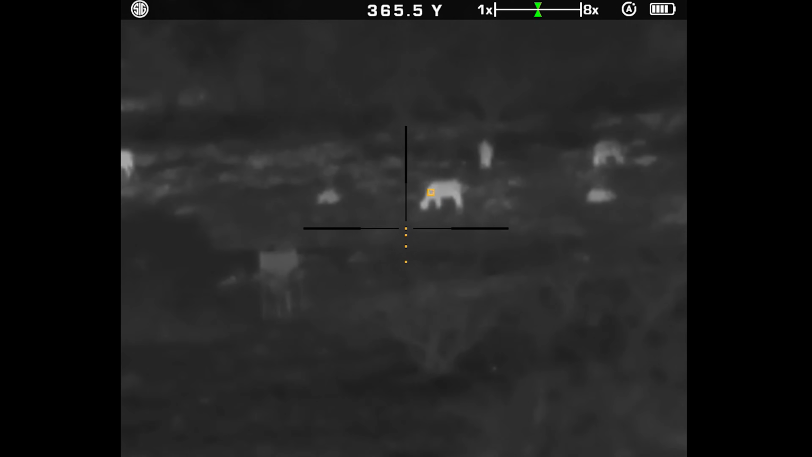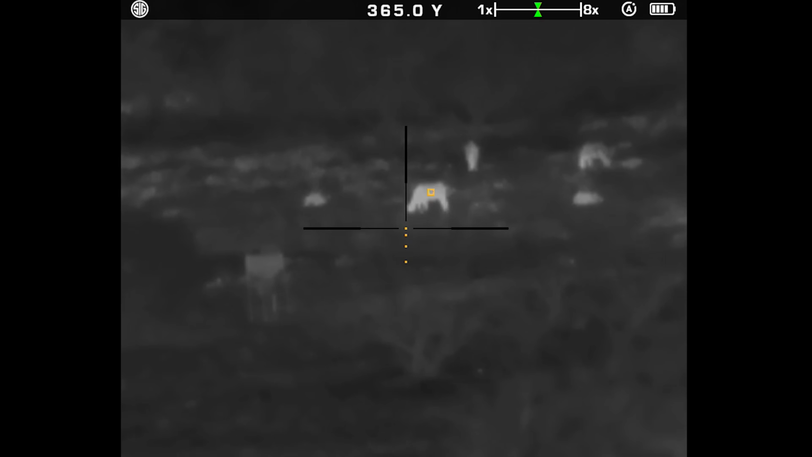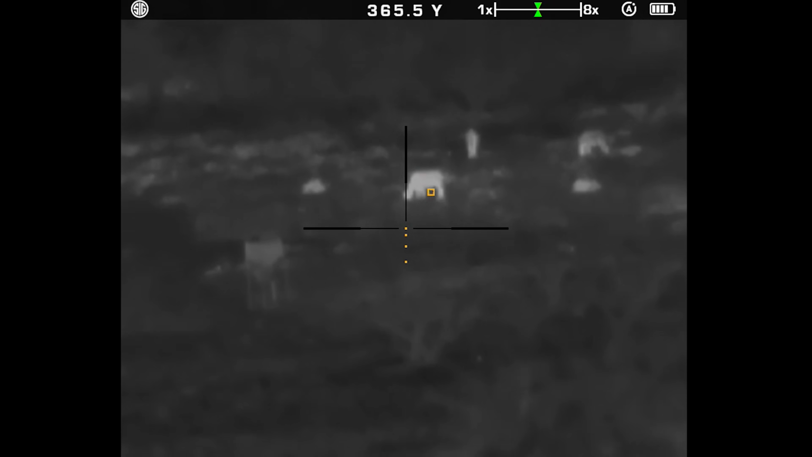I was hunting with first generation thermal optics, and you couldn't see things much past 100 yards, let alone 1,000 yards. But this thing was picking out heat signatures of animals in the bush, almost 1,000 yards away, that you could not see with the naked eye and could barely see with an optic, even at full zoom.